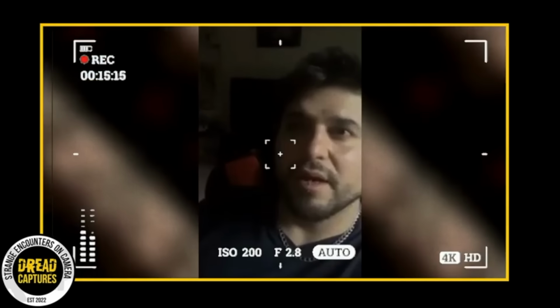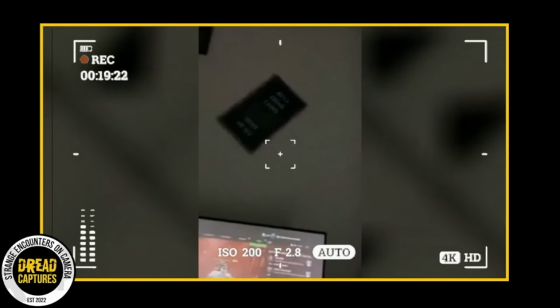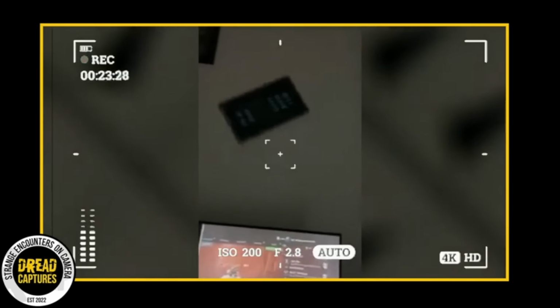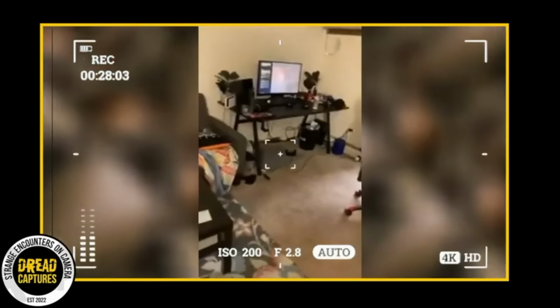The frame begins to sway back and forth dramatically, as if pushed by an unseen force. This erratic movement culminates in the frame executing a full rotation, before it's sent crashing to the ground.